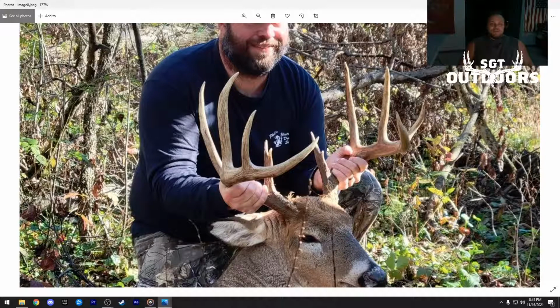Absolutely incredible. First ever bow buck. I waited how many years to shoot my first bow buck. And that's not saying I was passing on 120-inch bucks to shoot my first buck at all. But it's definitely something I suggest to people. If you start bow hunting when you're 18, 19, 20 years old, just wait. Bow hunting is some of the most fun hunting you'll ever experience.